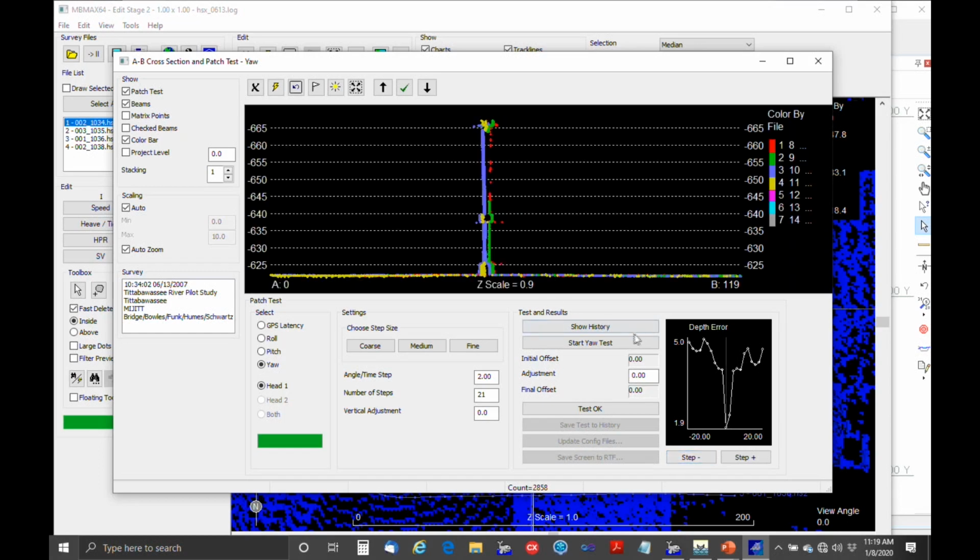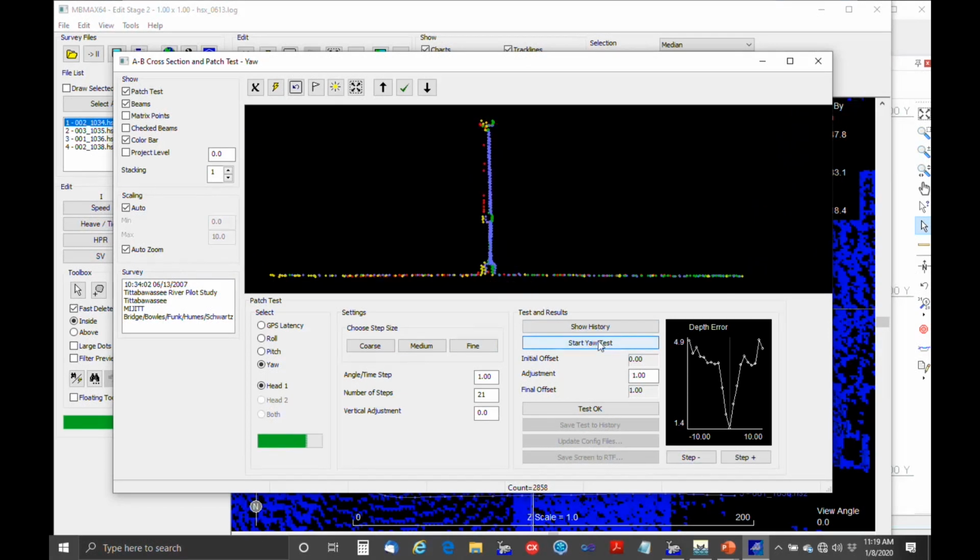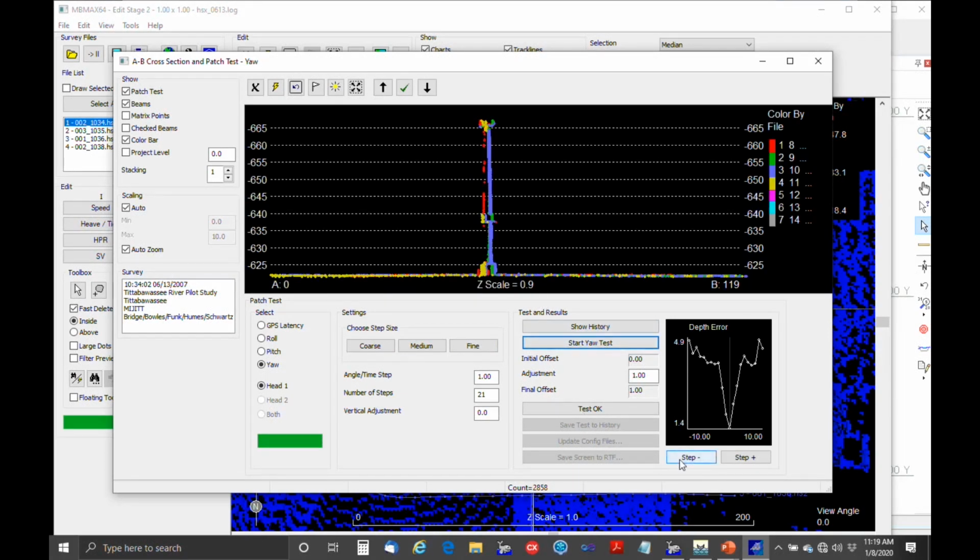I'll get it back here as close as we can. We'll go medium steps. And we'll adjust it a little bit. Okay, so pretty good. And we'll go fine steps.